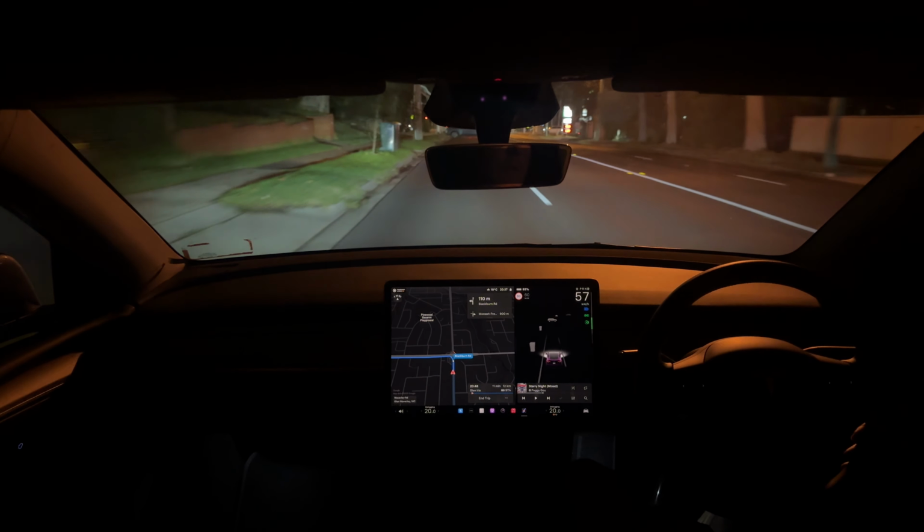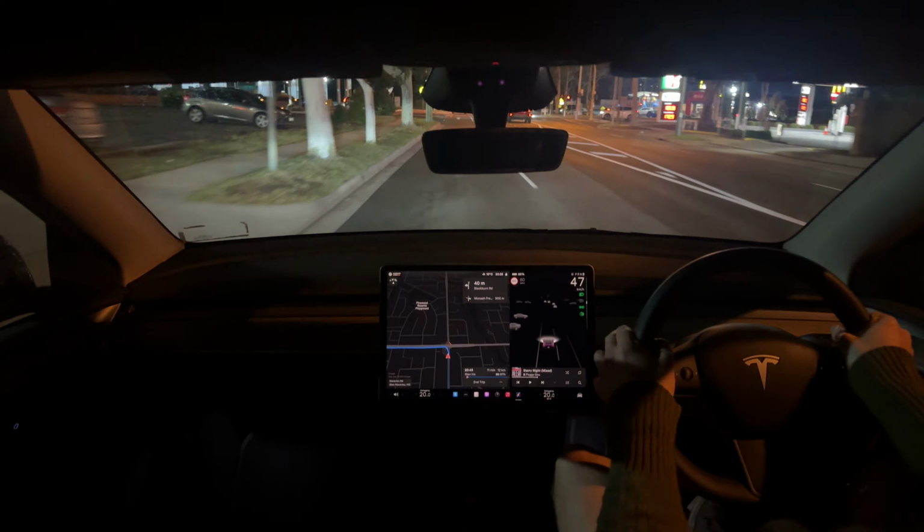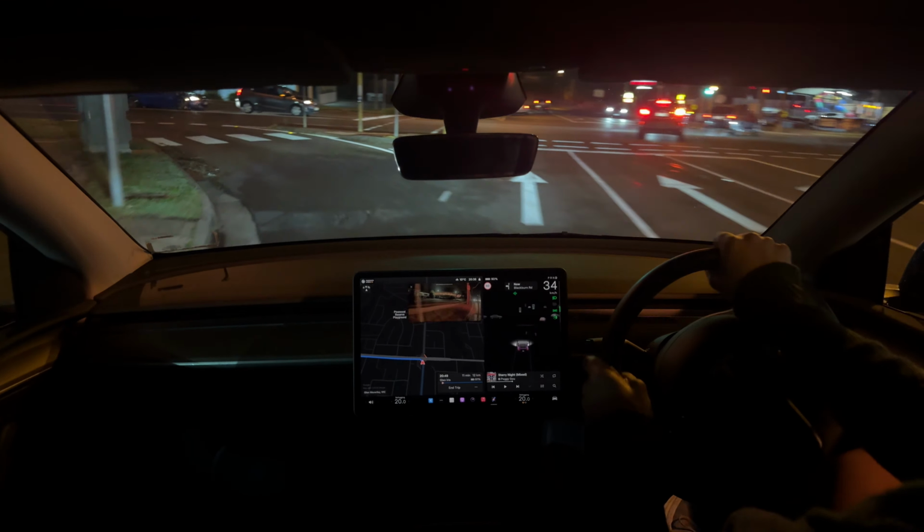We've just got a car pulling out here, so we'll stop. Autopilot did see that, but just for an abundance of caution, we'll take over and do that ourselves as we head down towards the Monash.